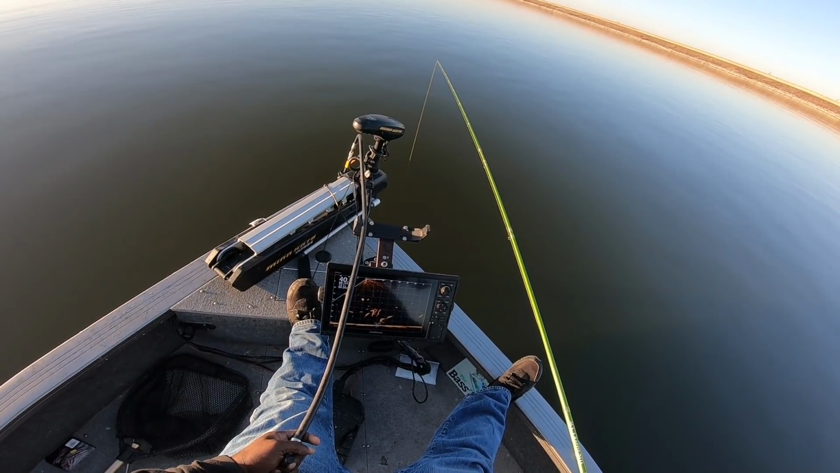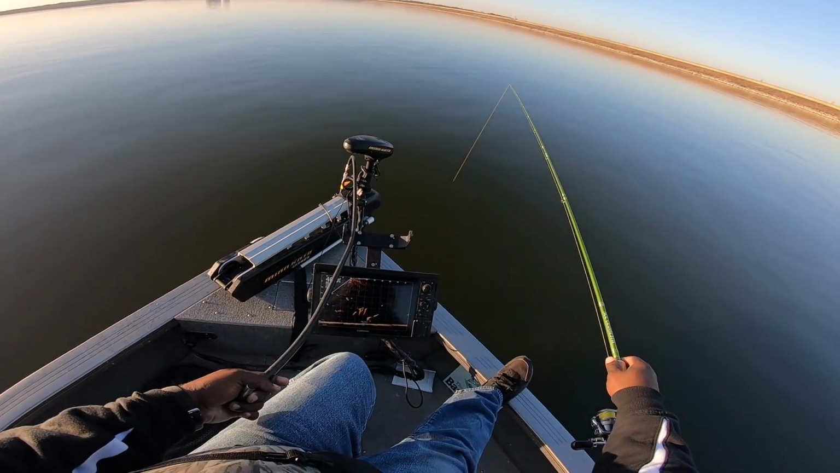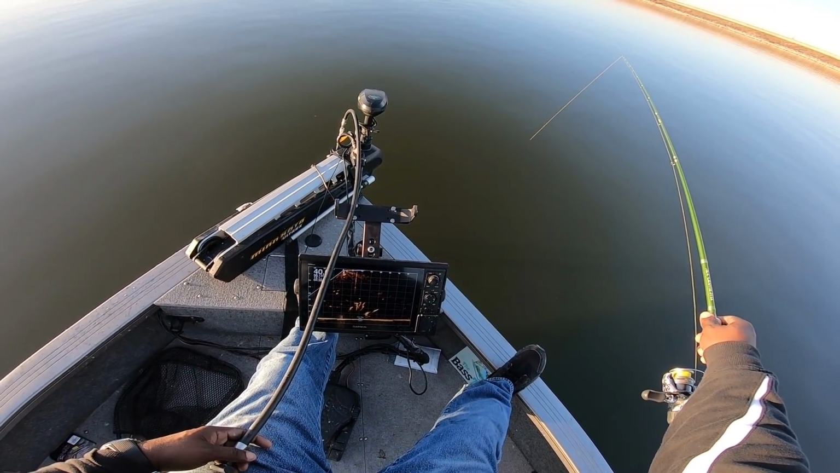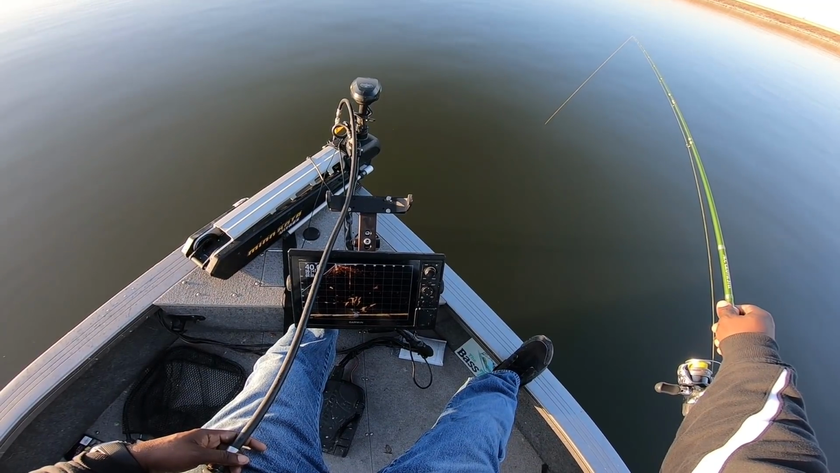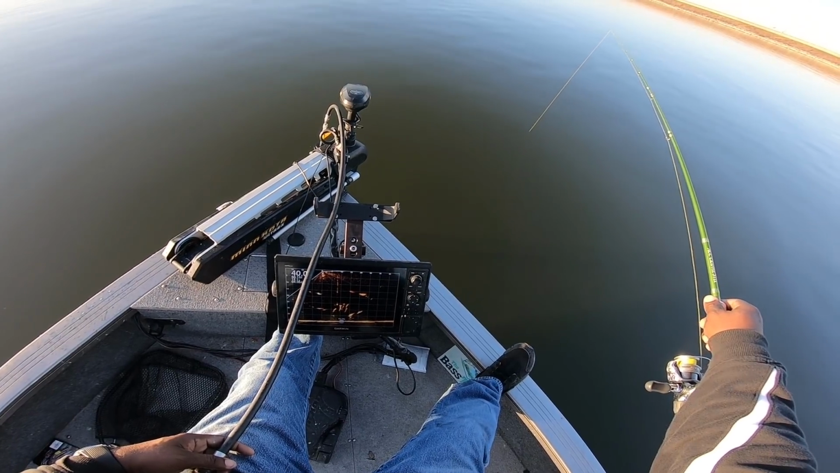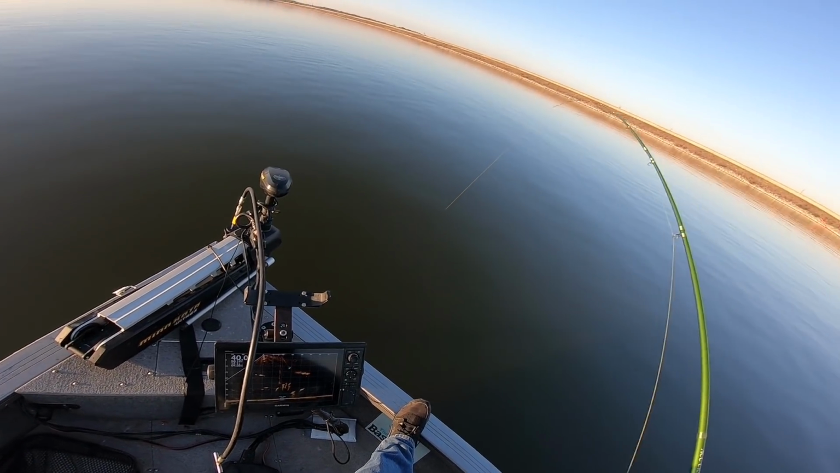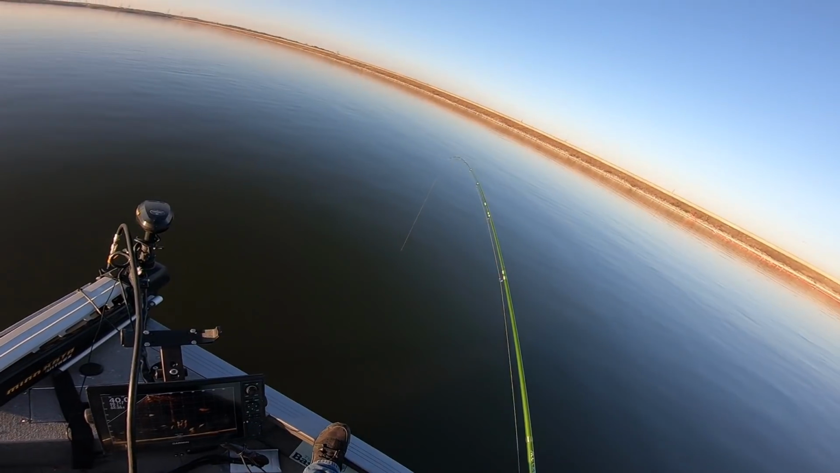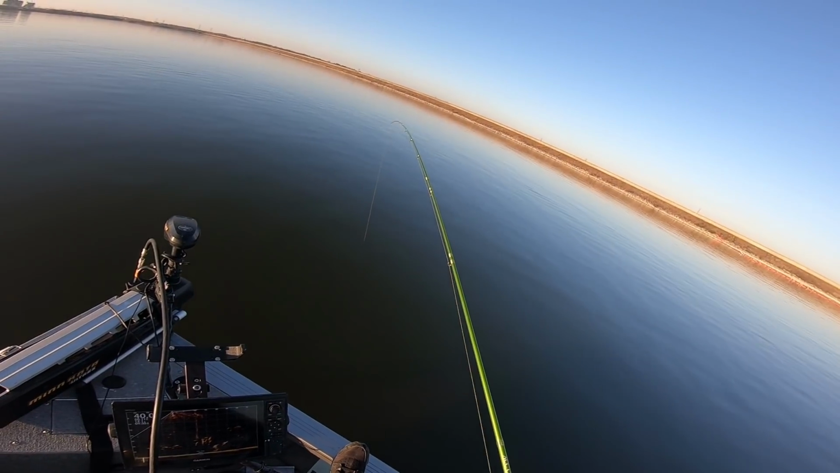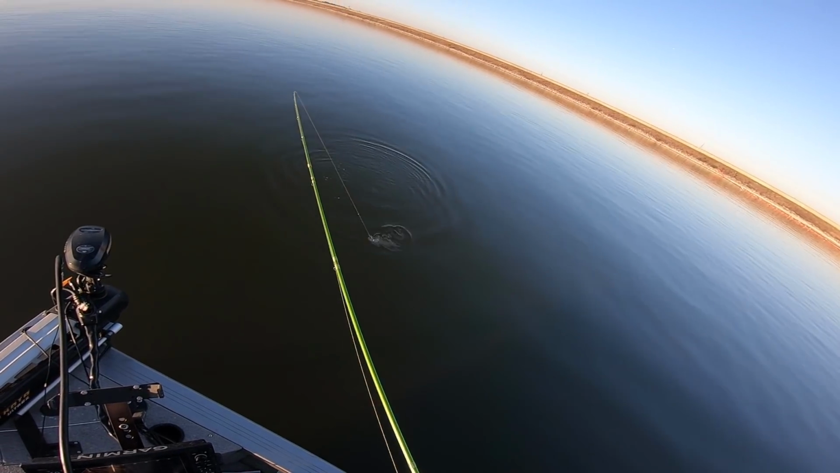Let's see. We might have another big boy coming. Oh, he swam past. He swam past. We're going to keep it in his face, though. There it comes. There he is. All right. We're gonna take our time again. That's another good, ooh, look at him running. Look at him running, y'all. Again, we're gonna keep tension on him. Going slow does not mean putting slack in the line. That's another good fish. Look at him, there he is. Oh yeah.